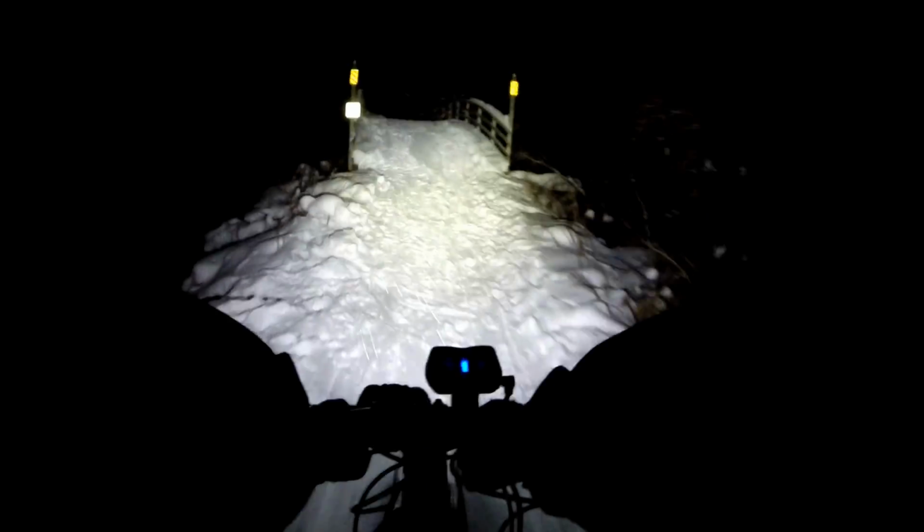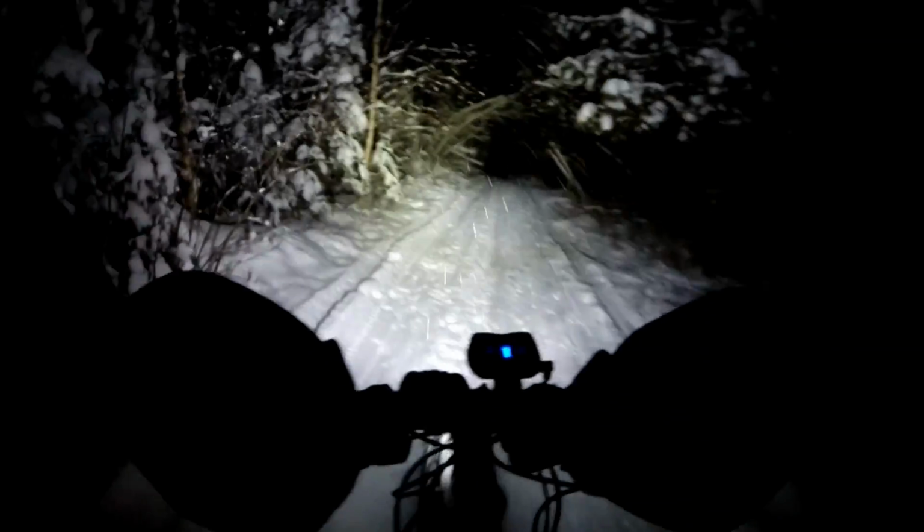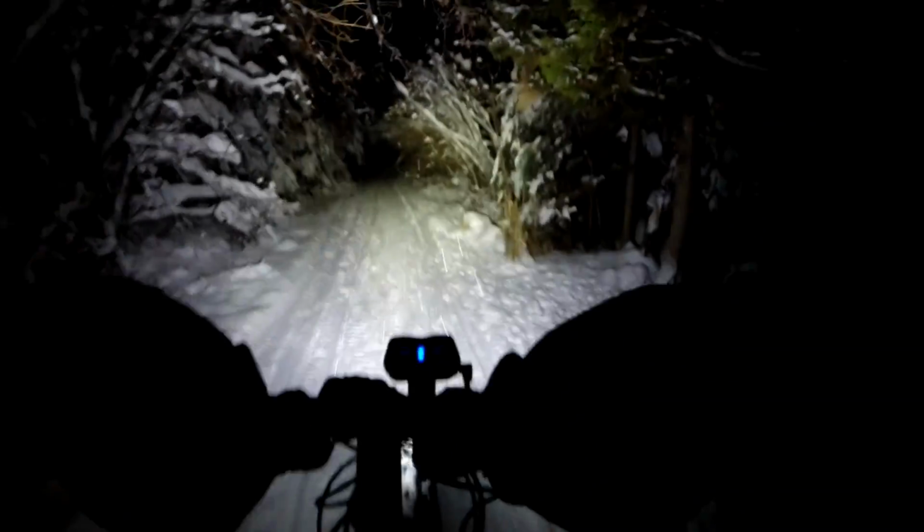Alright, so now we're on the snowmobile trail. I don't know why these bridges have to be so steep. But snowmobiles have been through here already. It's still really slow conditions for some reason. Beautiful.